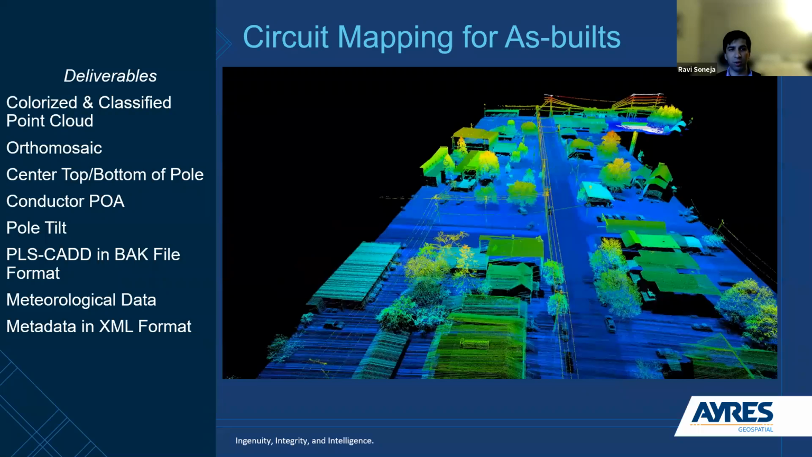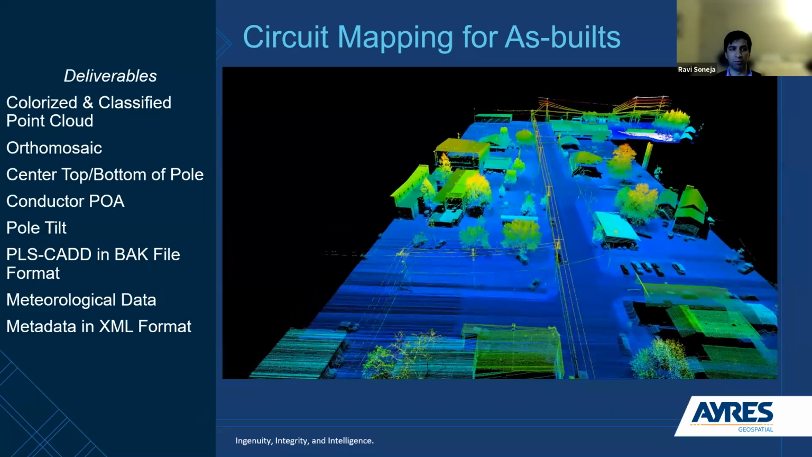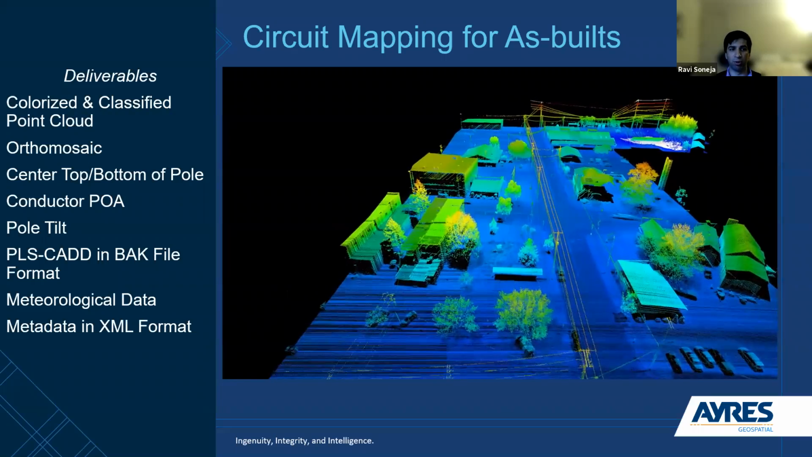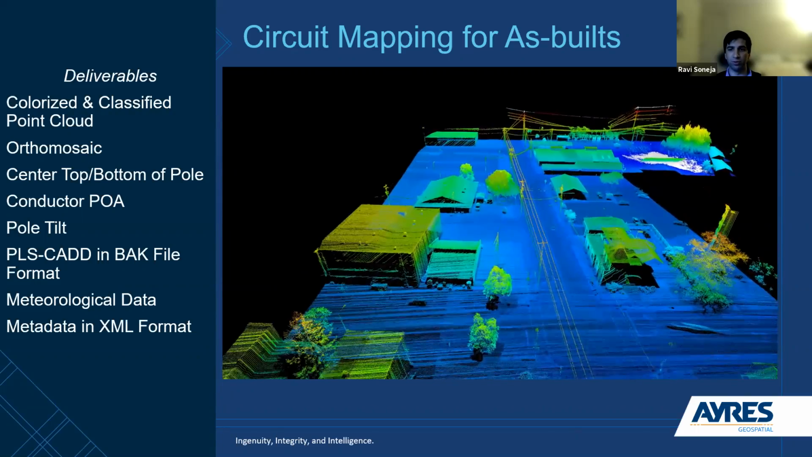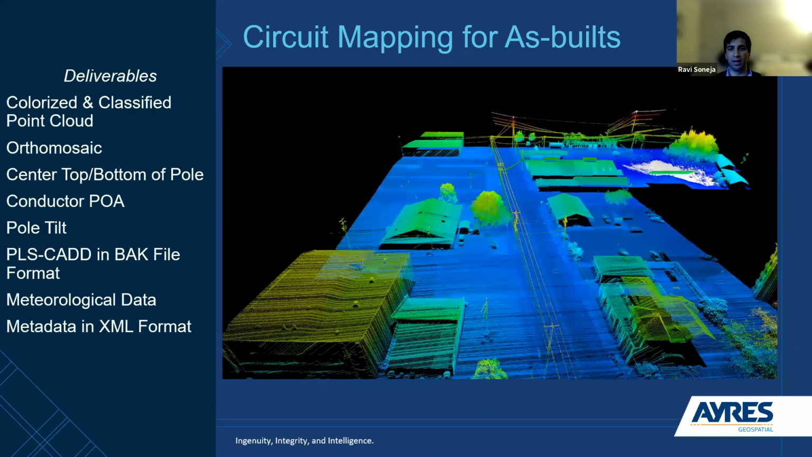In this case, we did extract center, top, bottom of pole, all the conductor points of attachment, and then also provided pole tilt. And that data was fed into a PLS CAD file in a back format. And we're not often the ones doing any of the structure modeling or sag sway analysis, but that data does feed into that.